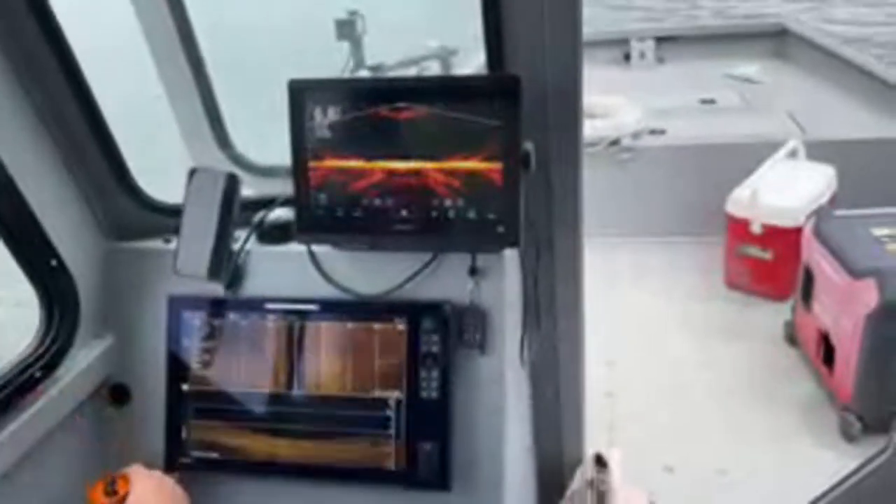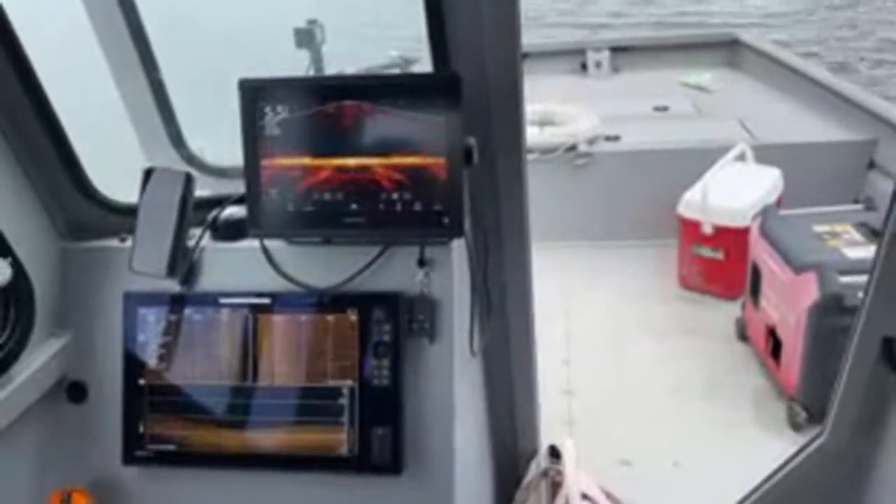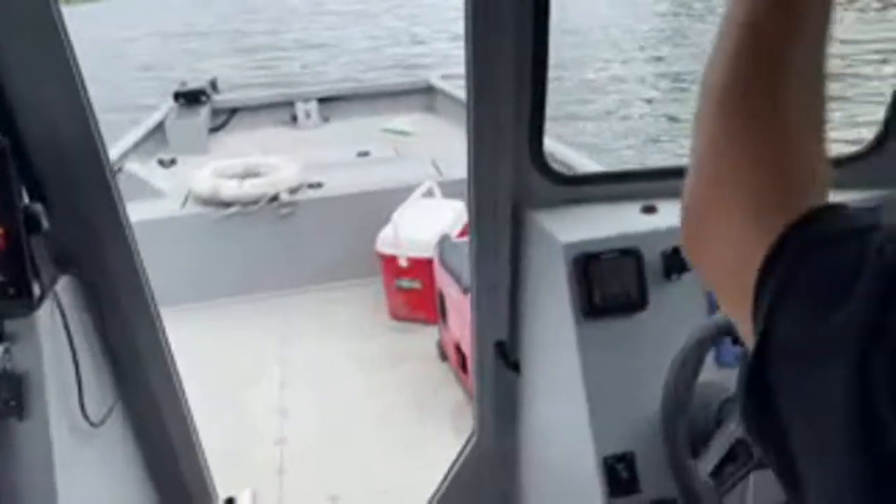Looks like it's broken down a lot if you look at it. The whole front end's sticking out, but the whole back end's kind of just sunk in. Kind of looks like that dock right there.